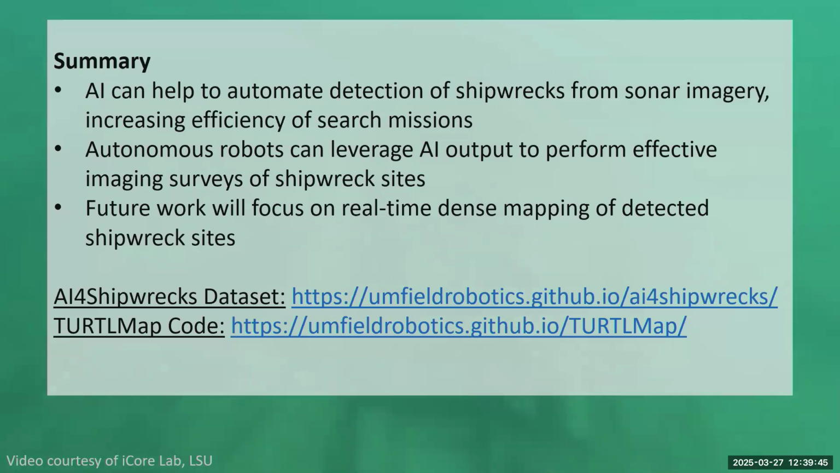So that's a summary of the work we're doing in the field robotics group. Just what I talked about today: we developed machine learning methods for shipwreck detection from sonar imagery. We also took those detections and fed them to a robot to perform autonomous imaging surveys for 3D reconstruction. And we're now currently focused on real-time dense mapping to close the loop on that whole pipeline for marine archaeologists in this case. We have the dataset that I talked about available, and the code for the TURTLMap localization and mapping framework is available as well.